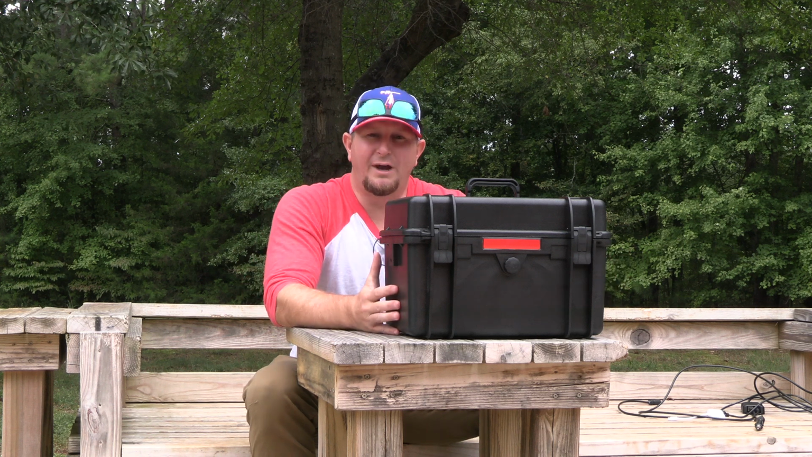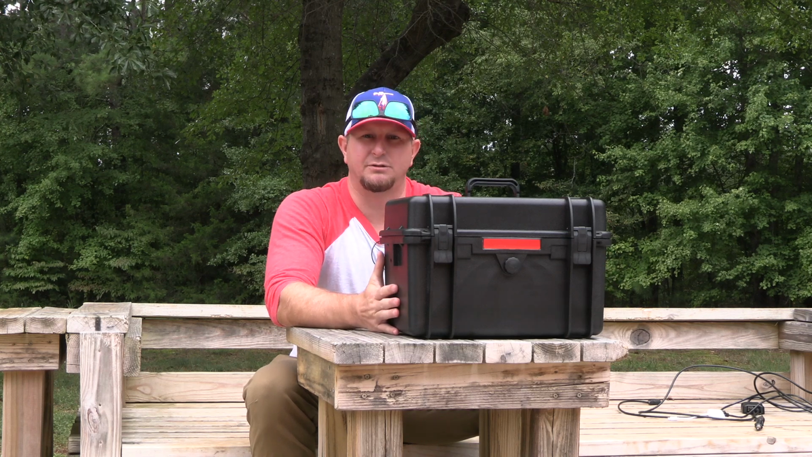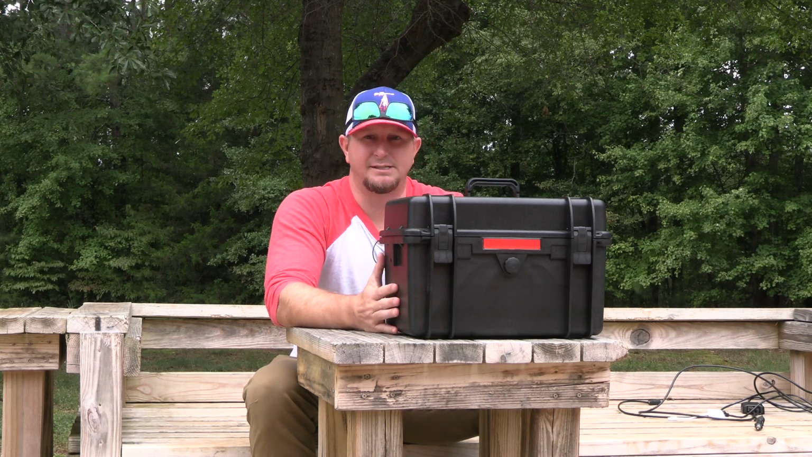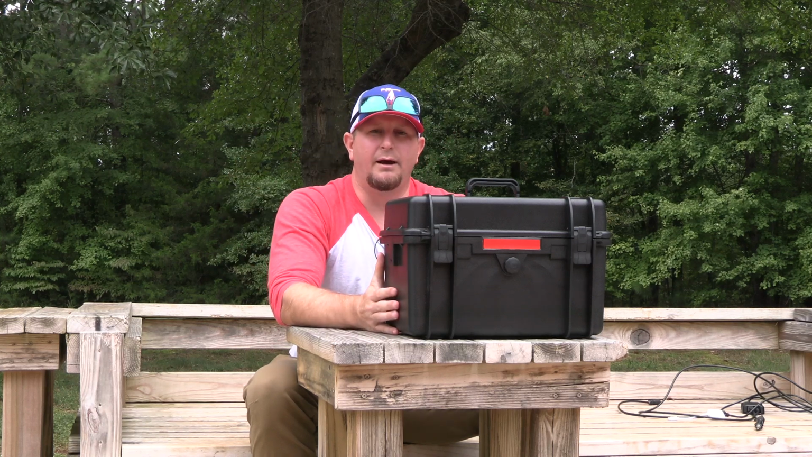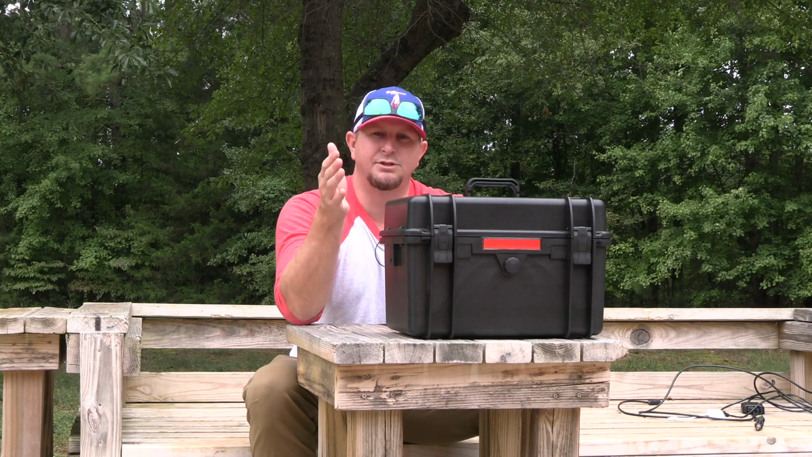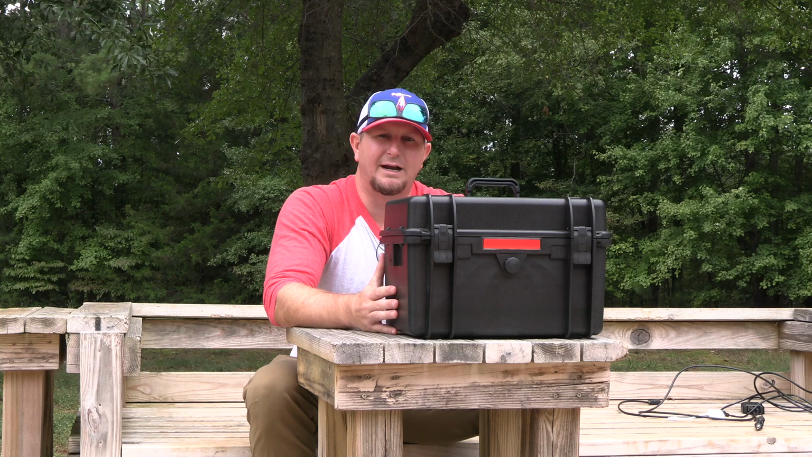So if you guys are new to NightRide, they are basically a vehicle-mounted thermal camera manufacturer. That means you can take this thermal product and mount it to the roof of your truck, your ATV, whatever you want to mount it to, and run a thermal sensor on top of that vehicle while you're going down the road or going in and out of properties.